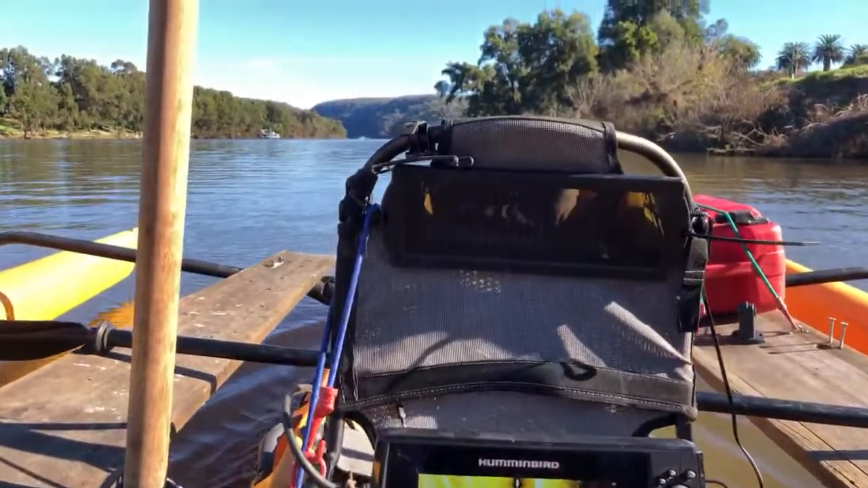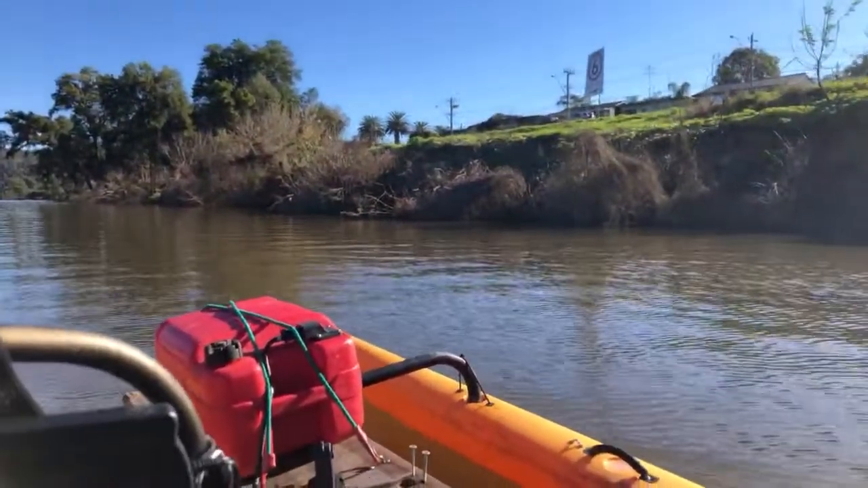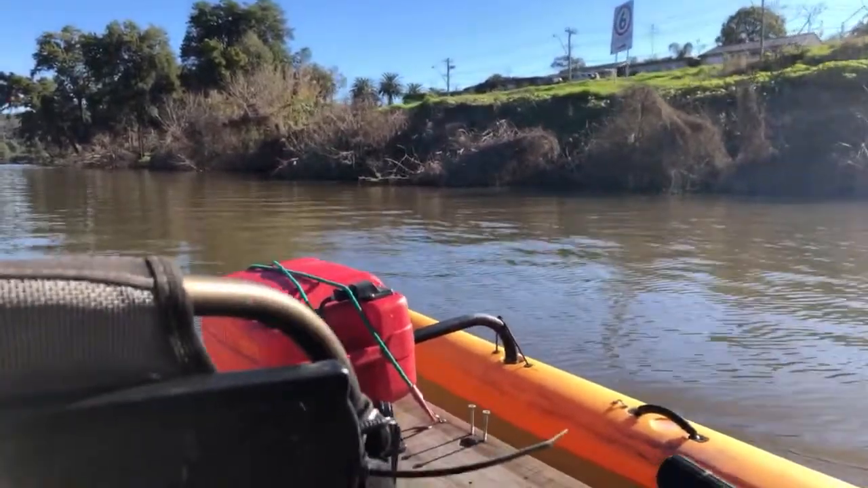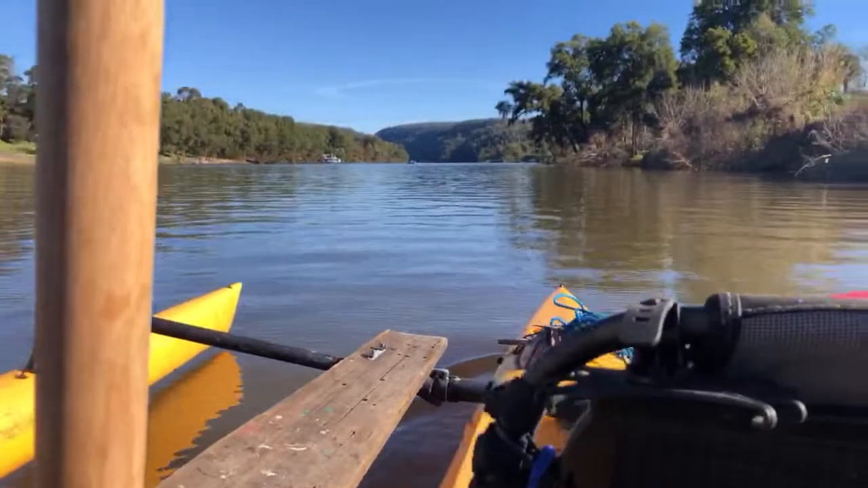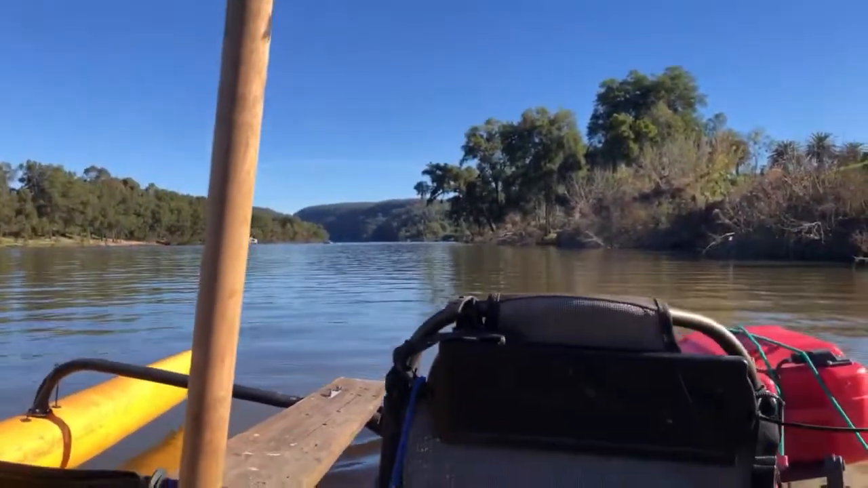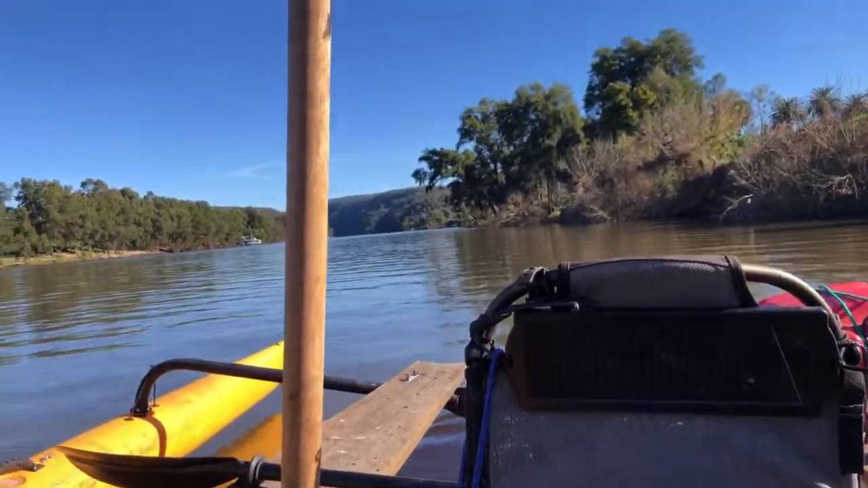Alright, what I'm going to do now, bump it out of gear, turn the motor off. Now, I have got a little power cord here, all ready to go in case my phone gets a bit funky. I just got to turn this gimbal off.